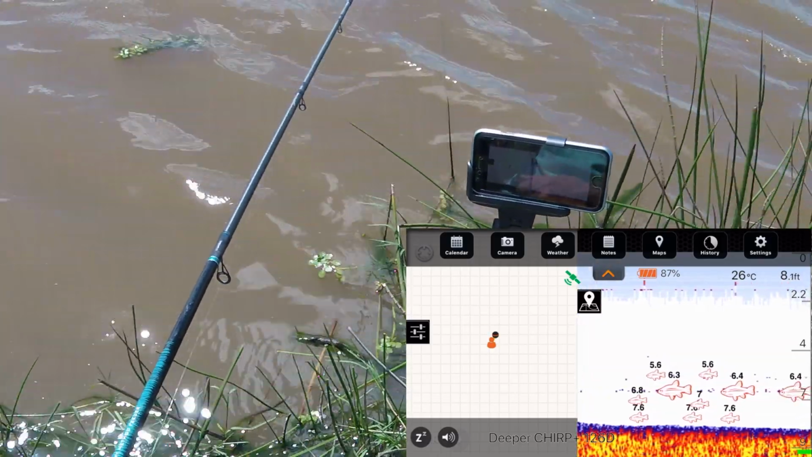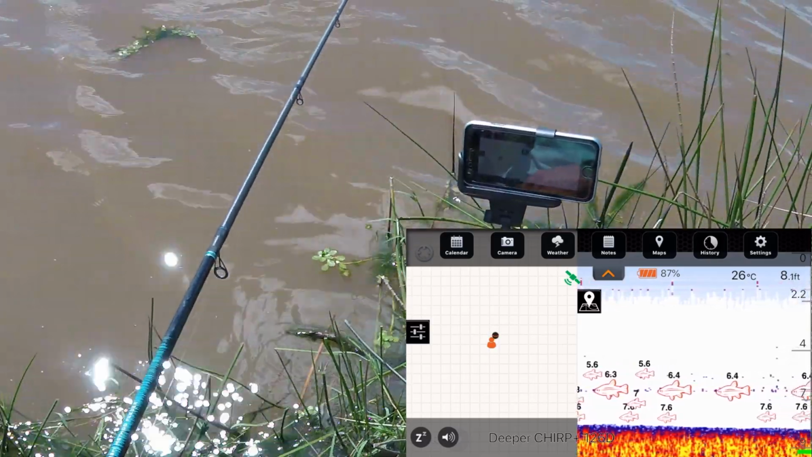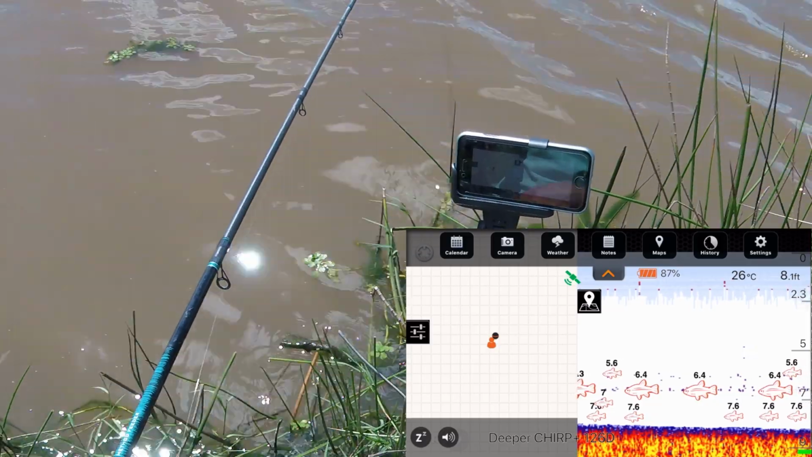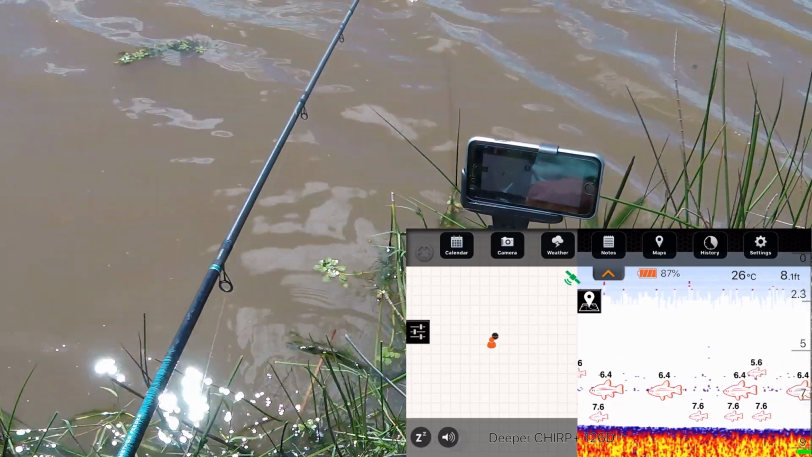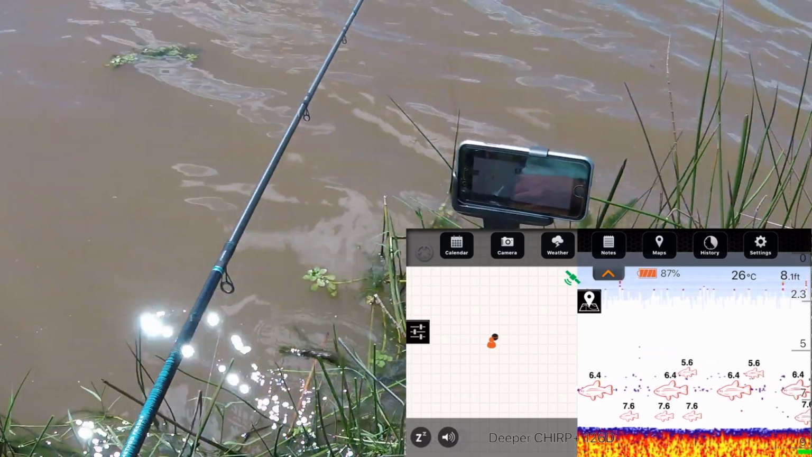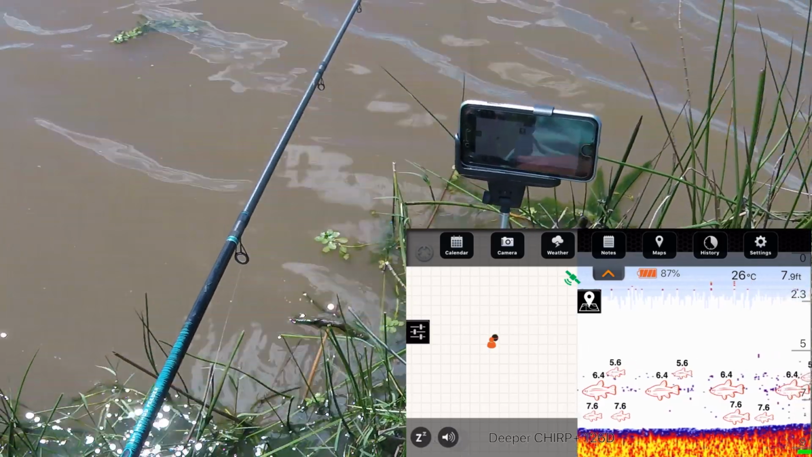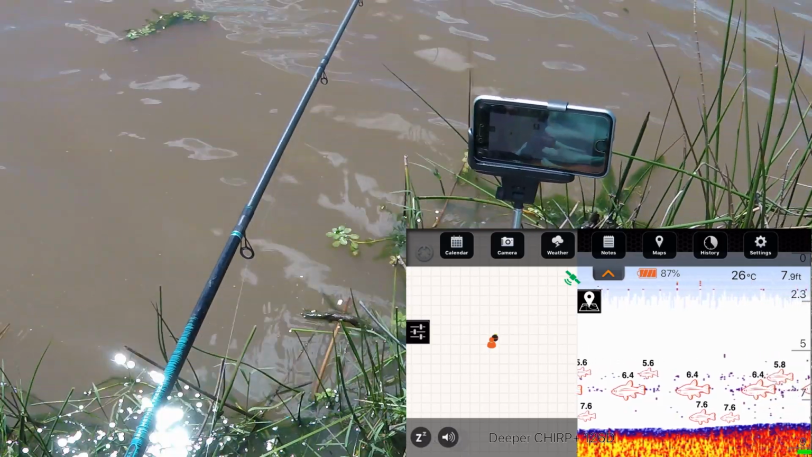The fish seem to be 5 to 6 feet off the bottom. Some are on the bottom, about 6 inches off. Nothing seems to be above about 5 feet. And that pinging noise is where it can see fish, by the way. That is something you can turn off.